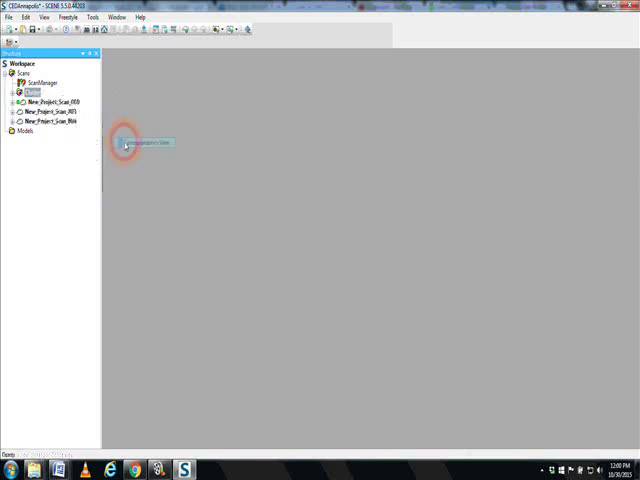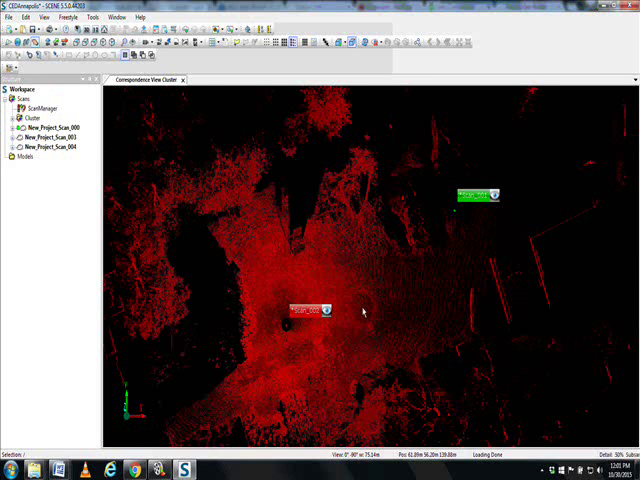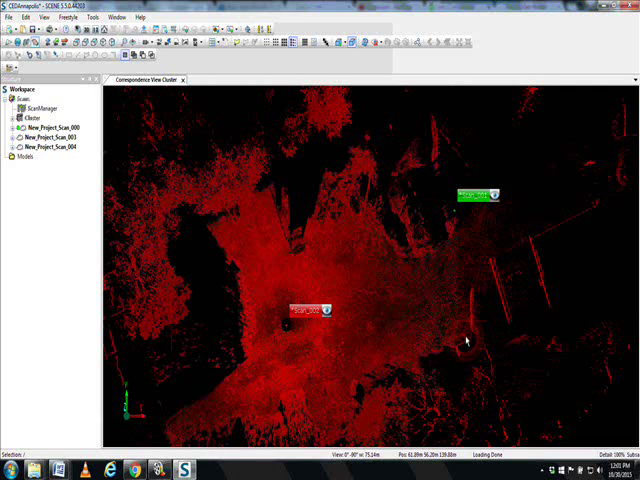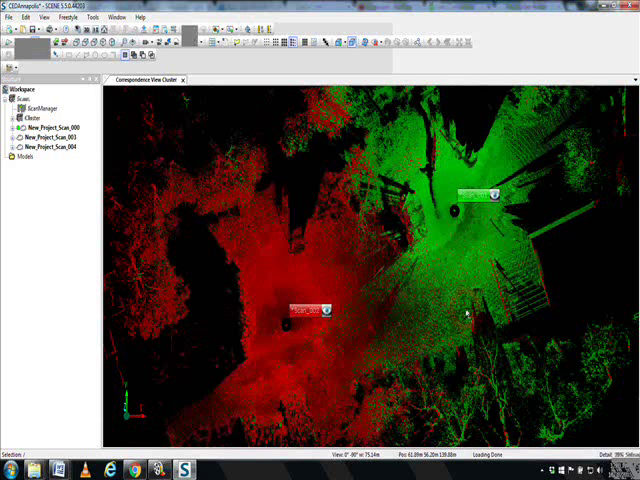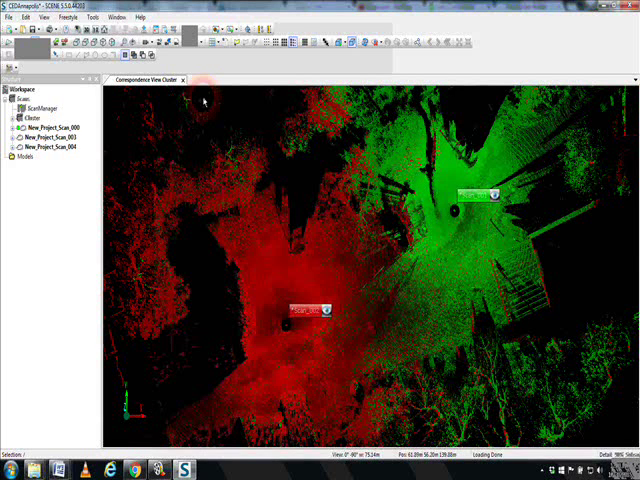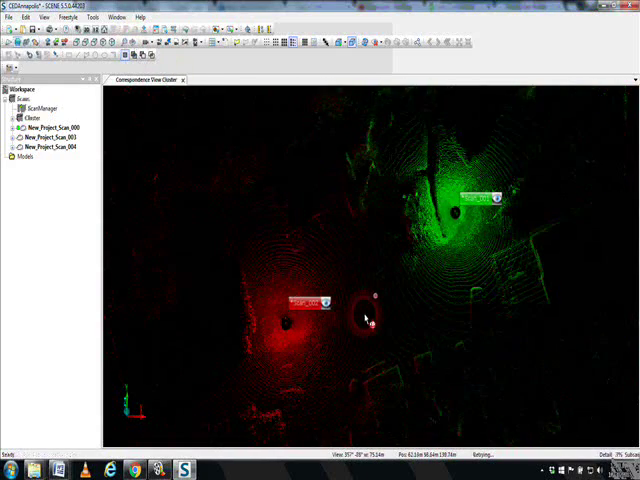Go into a correspondence view. So yes, we want the scans loaded. Alright, it looks as though the scans themselves may be in the correct location.